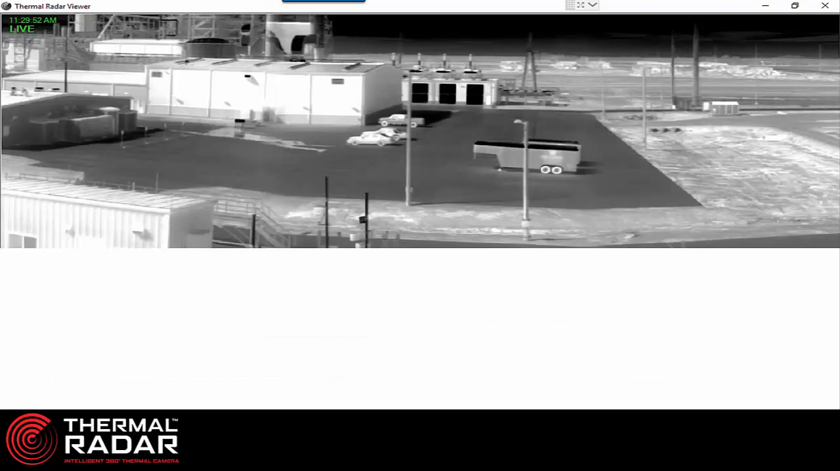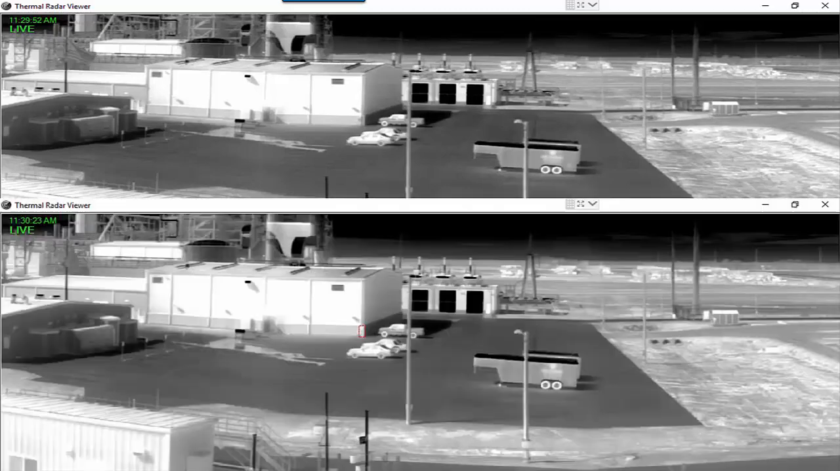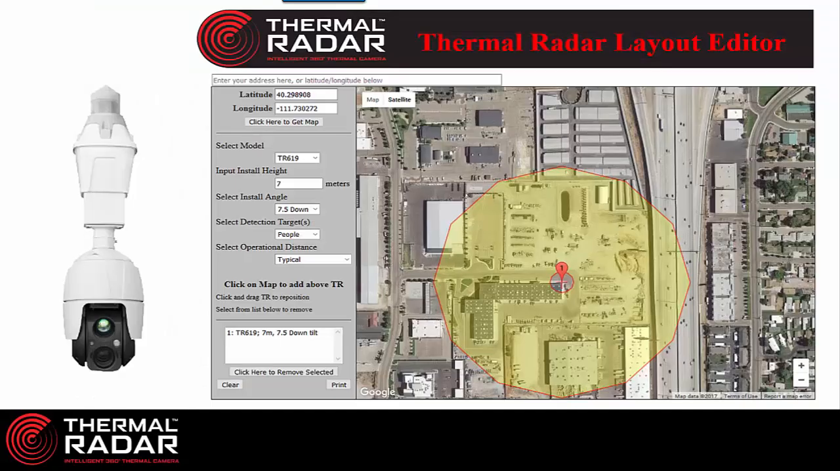This is a great image from our thermal radar. You can see the trucks and the buildings and the trailers, but what you're not seeing is what the sensor is picking out: that person that's standing on the corner of the building. You see that? That person is being detected. They're there in both pictures. And the thermal sensor is sensing that the pixels have changed right there, and we're detecting that person standing on the corner. So it's a pretty unique solution.